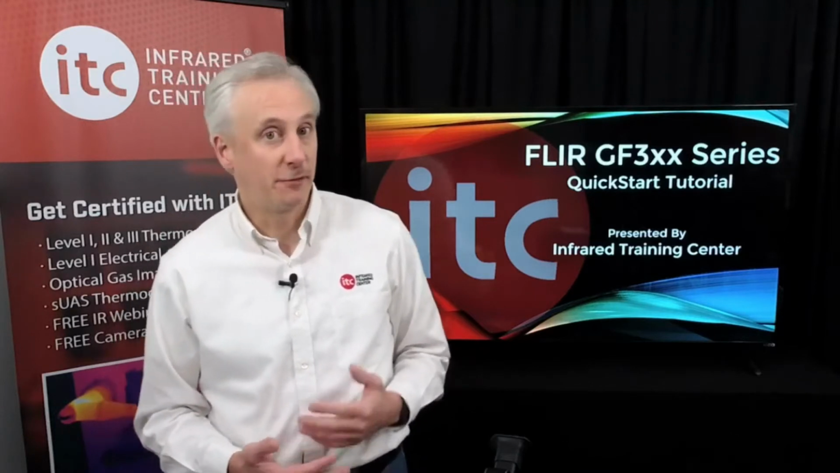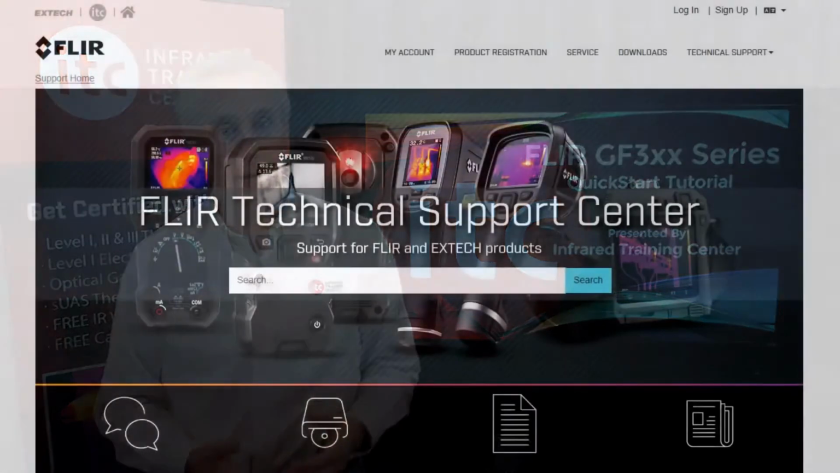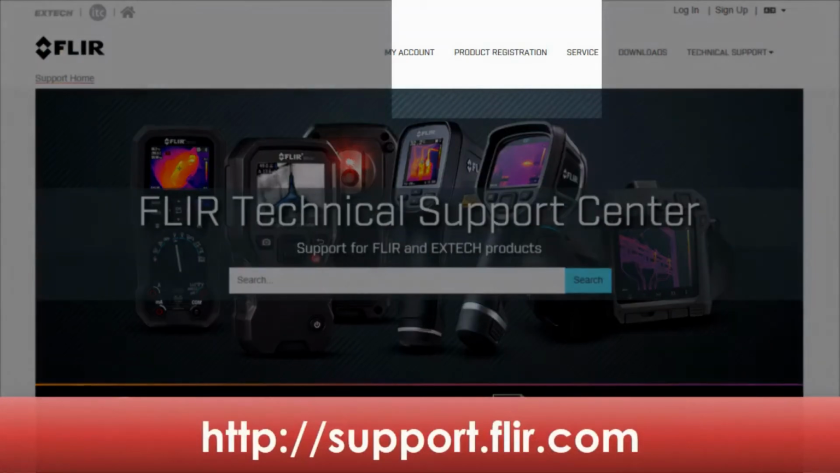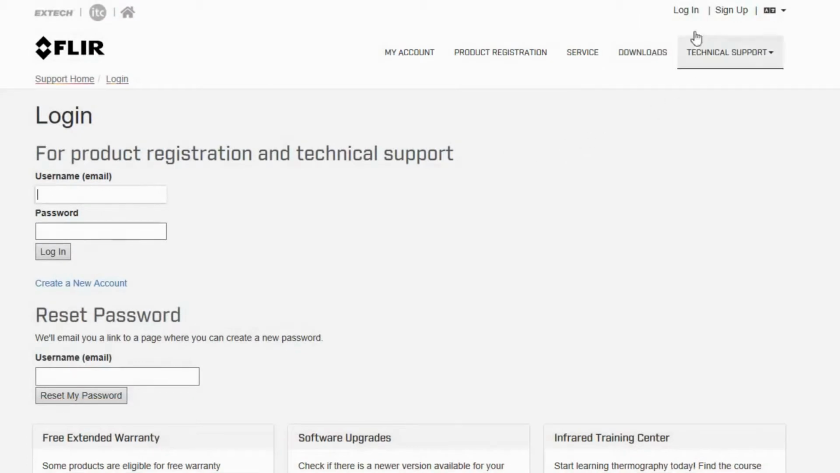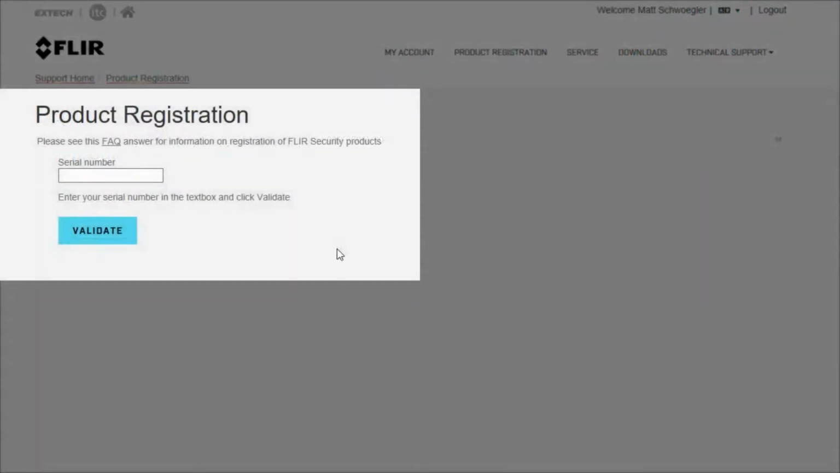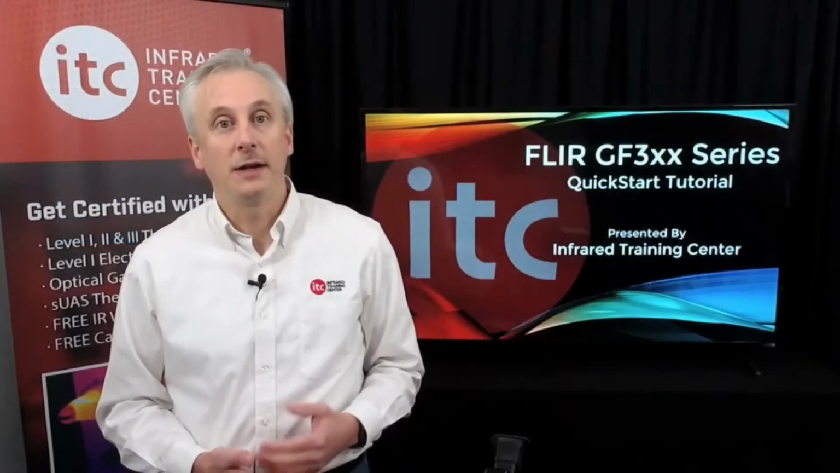Registration can be done at our FLIR Support Center website. To access the page, go to support.flir.com. Select Product Registration to sign up for a new account, or click Login in the upper right corner if you already have an account. Once you're logged in, click here to validate your camera's serial number, which can be found either on the calibration certificate or on the camera housing inside the battery compartment.